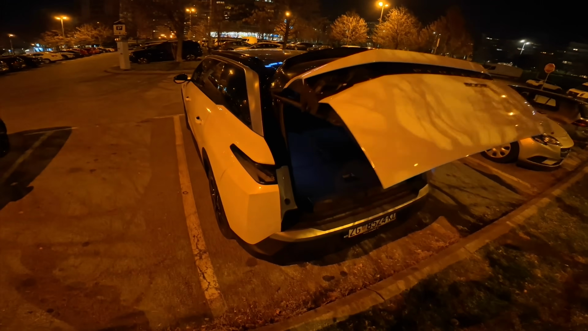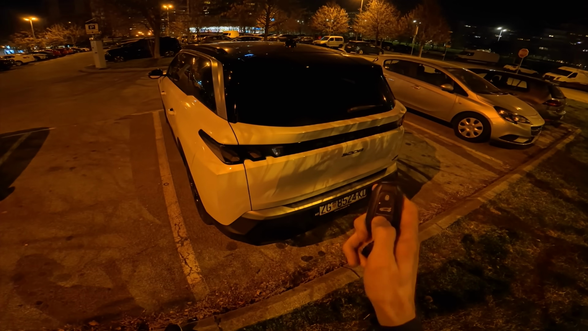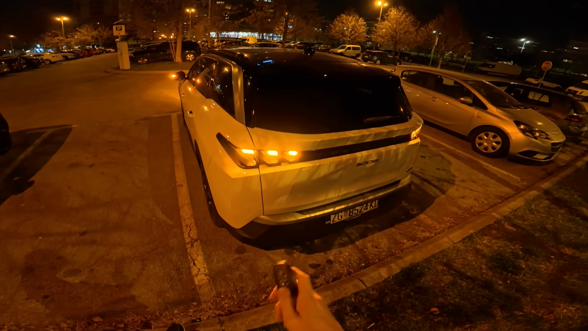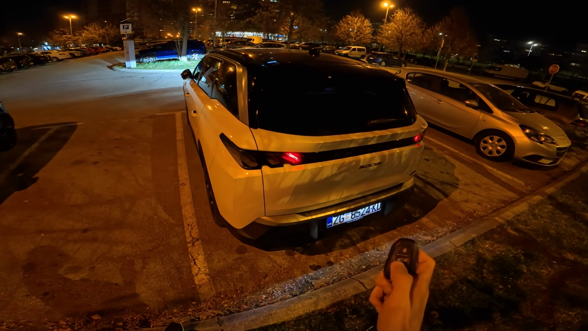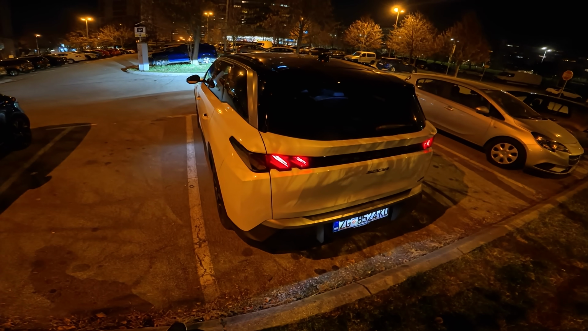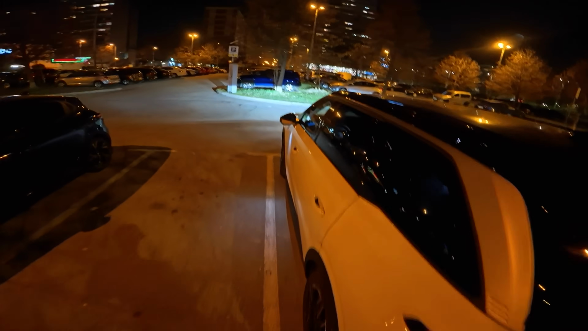You can see that. And then once again, if I just press the unlock, just to show you, okay, I'm gonna lock it. You can see the turn signals, and if I unlock it, you're gonna see the tail lights. So it does all this dance, and then you can see the cat claws. So beautiful looking. Let's get in the car.